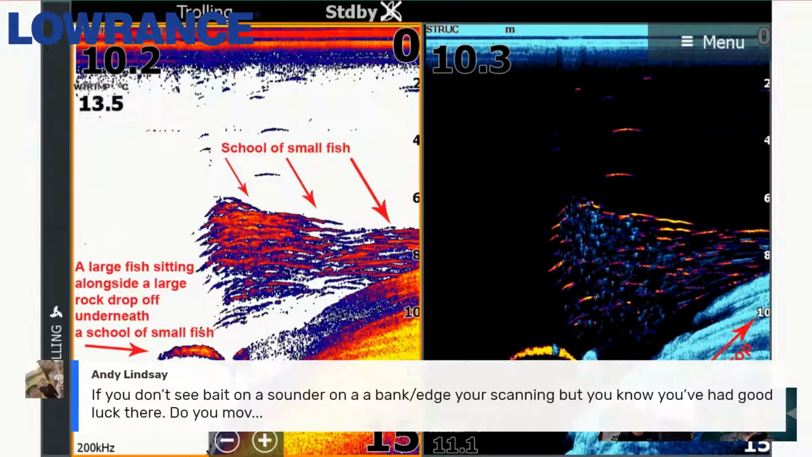All right, I'm going to bring up another similar question. We may have already answered it, but we'll just cover it off anyway. Andy Lindsay's question is, if you don't see bait on a sounder or on the bank or edge that you're scanning, but you know that you've had good luck there in the past, do you move and find bait, or do you stay in cast where you've had good luck before?